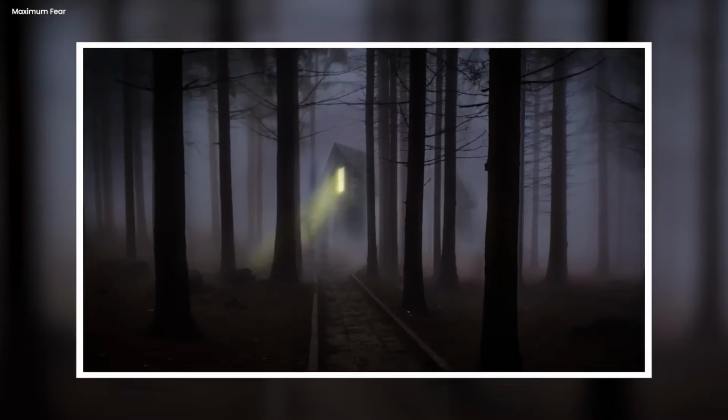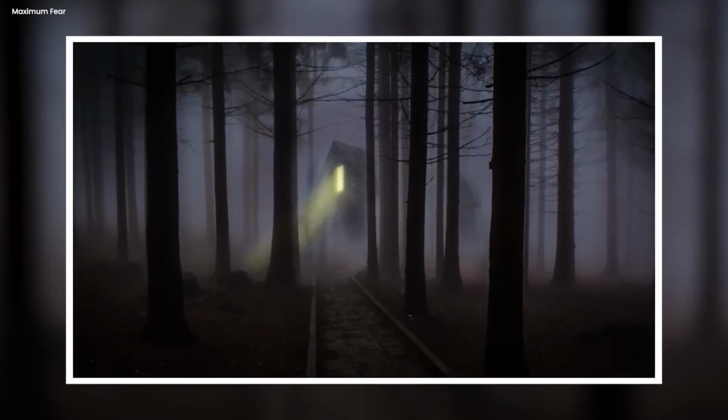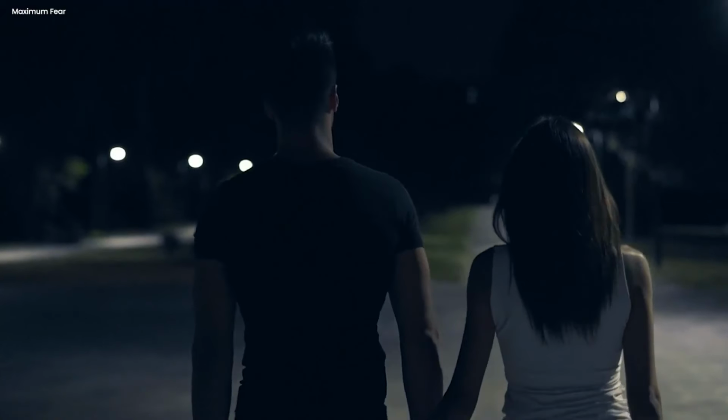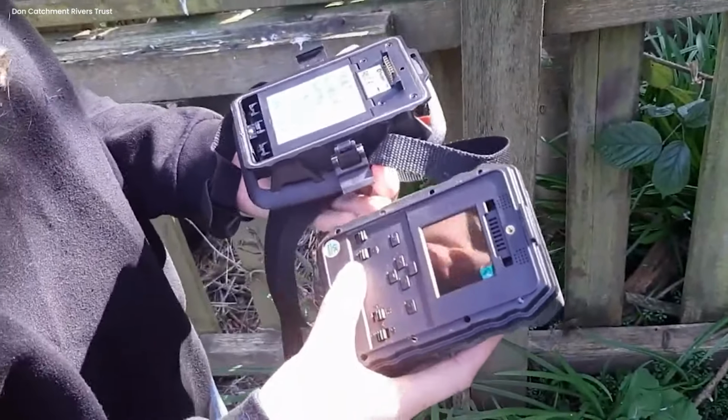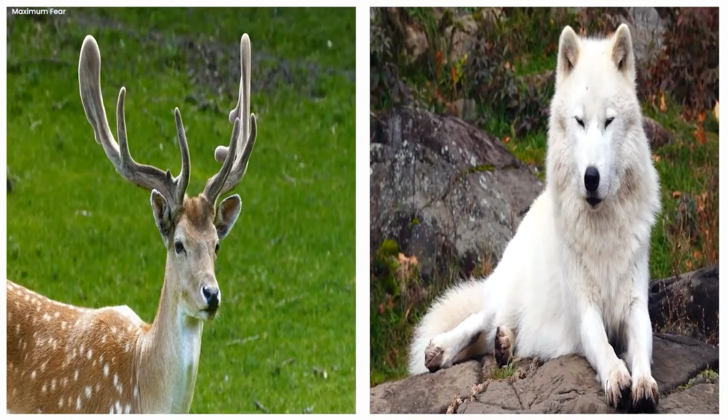Eerie sight revealed by remote cam. In a secluded forested area on September 26, 2022, Jesse and Julie, an elderly couple, set up a motion-activated trail cam they had longed for. Hoping to capture local wildlife like deer or wolf, they instead stumbled upon an unsettling image.